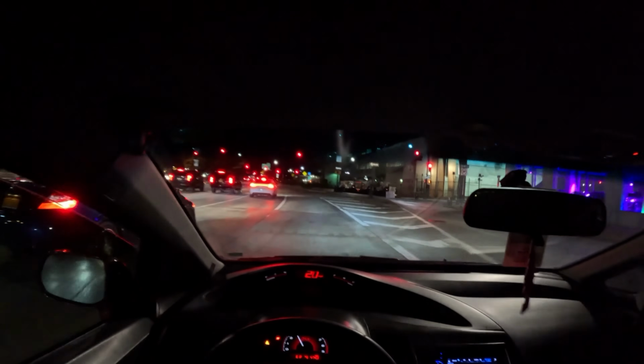There's an SF90 there, 812 GTS, a FF, there's a Formula One car, a Urus, everything in there. And then some Maserati dealership.